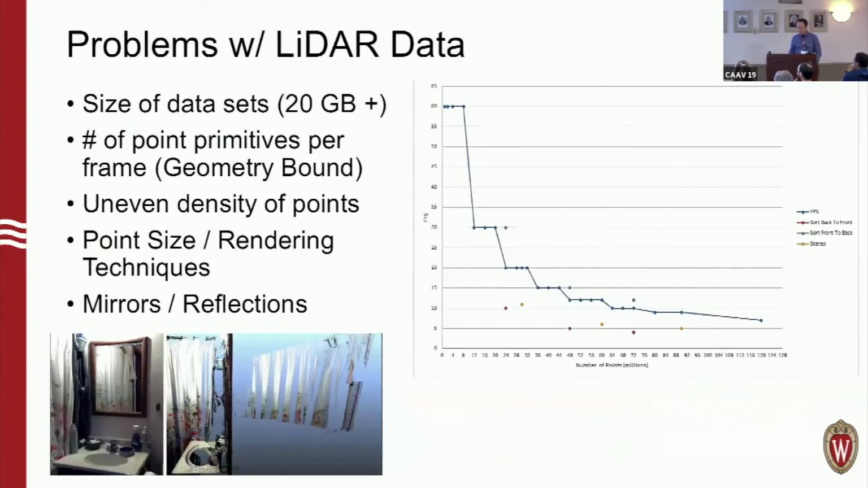So when it comes down to it, problems with LiDAR data. A lot of you are probably pretty familiar with this. The big one I touched upon is the size of the data sets that come out. I think our largest data set was maybe in the 90 to 100 gigabyte range. Really, it all depends on how much time you have. If you have a long time to scan a space, you could make a gigantic data set.